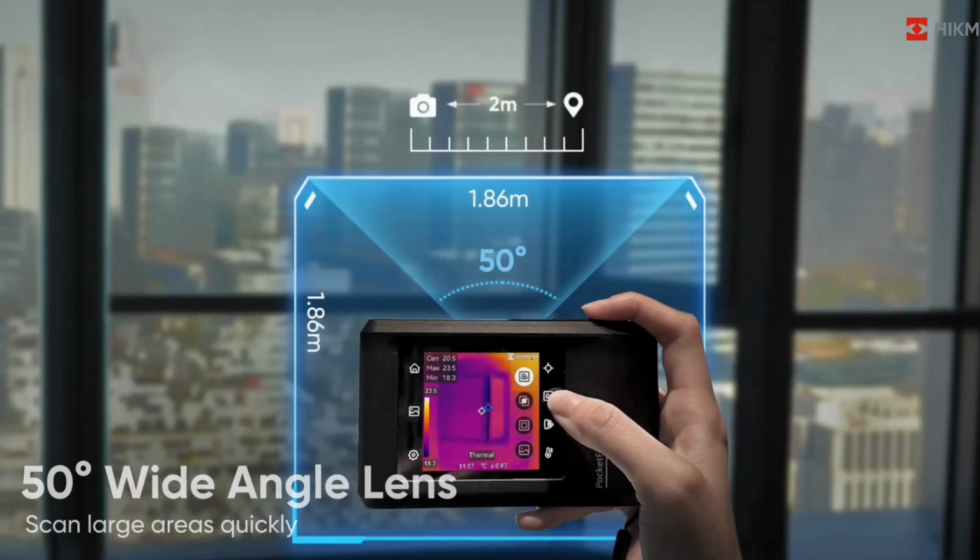So, you're getting a great optical lens, which has a 10-year warranty, a warranty on the actual camera itself, 3 years, 2 years on the internal batteries on these as well. Great IR resolution as well, which is again, what we're buying into, that field of view and also that optical lens that gives us that better resolution for our money as well.